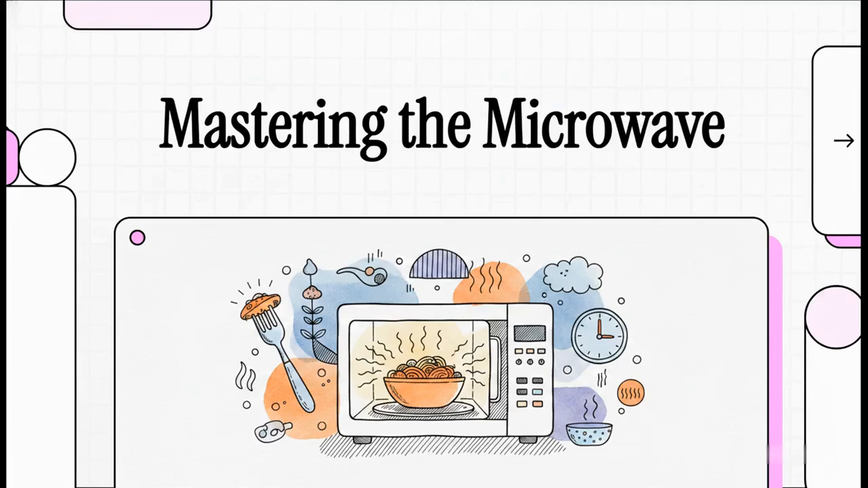All right, let's talk about the microwave. Pretty much every single one of us has one, right? It's a staple in our kitchens, but you know what? It might just be the most misunderstood gadget we own. So today, we're going to pull back the curtain on this little black box and figure out how to finally get that perfect reheat every single time.